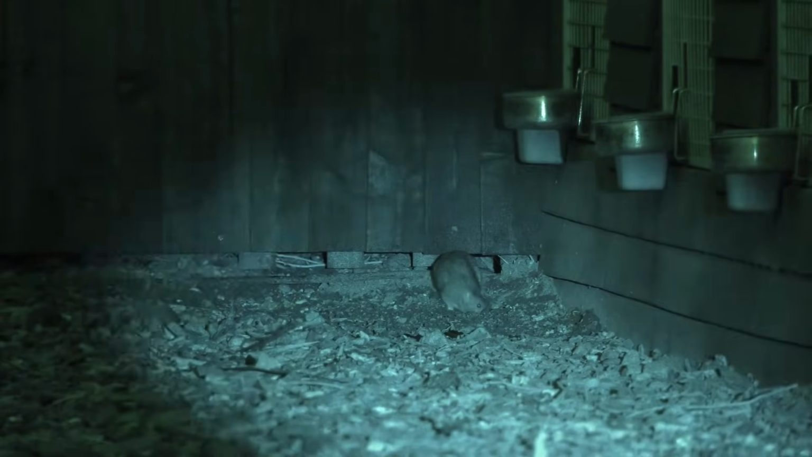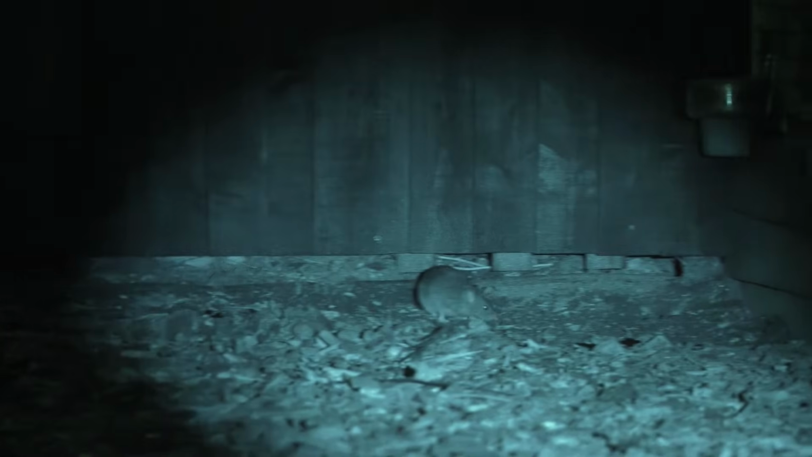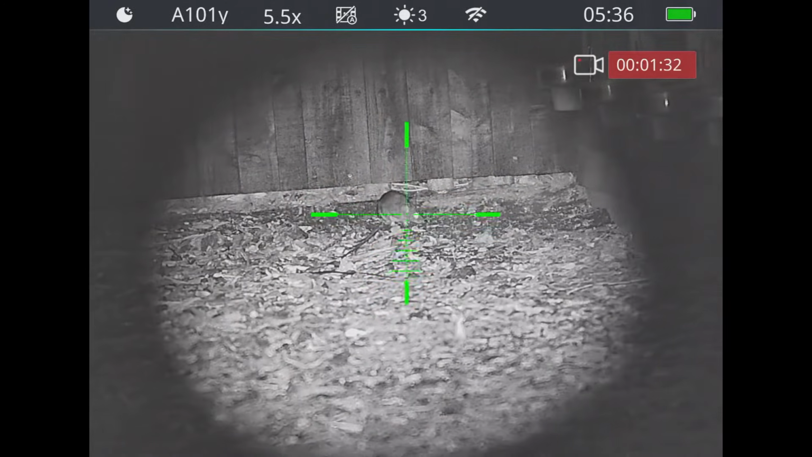So let's start targeting these rats. The hope is they'll get less jumpy as it gets dark. Here he comes. It's him. Nice. Trophy rat. A fine rat, one worth mounting, I think. Not in that way.